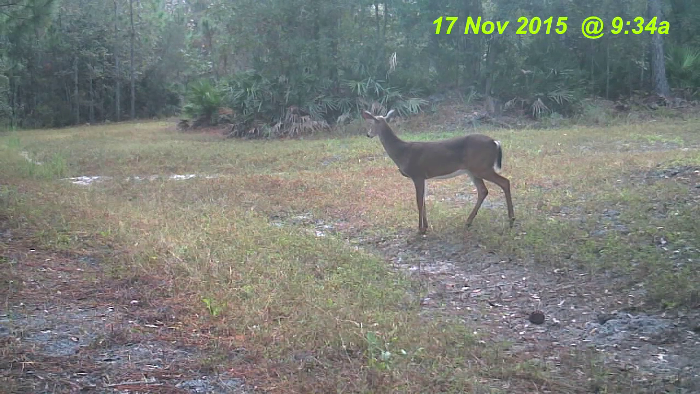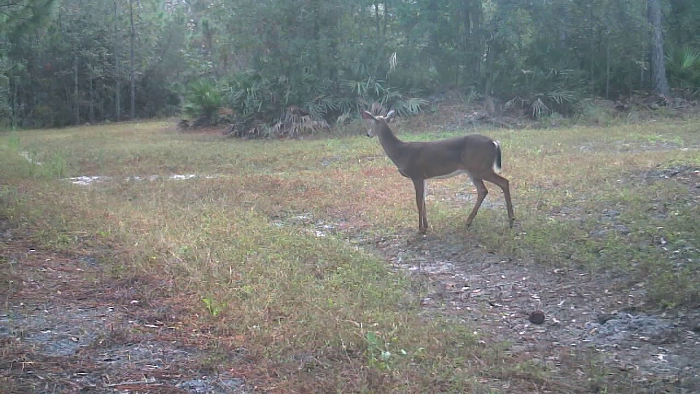Now here's a spike again. Almost looks like it has a white face, but I can't tell if it's that or it's been raining and maybe his forehead is wet and just the way the light reflected off it. You can just barely see 2 little spikes poking out of his forehead. He sees or hears something, so he's being very cautious.